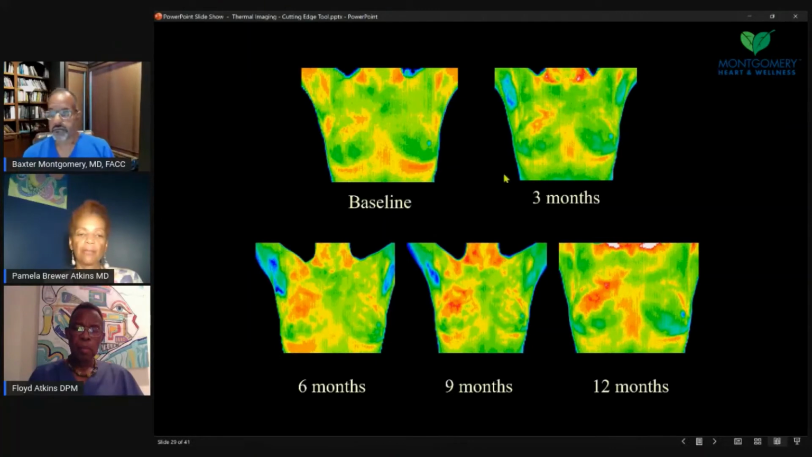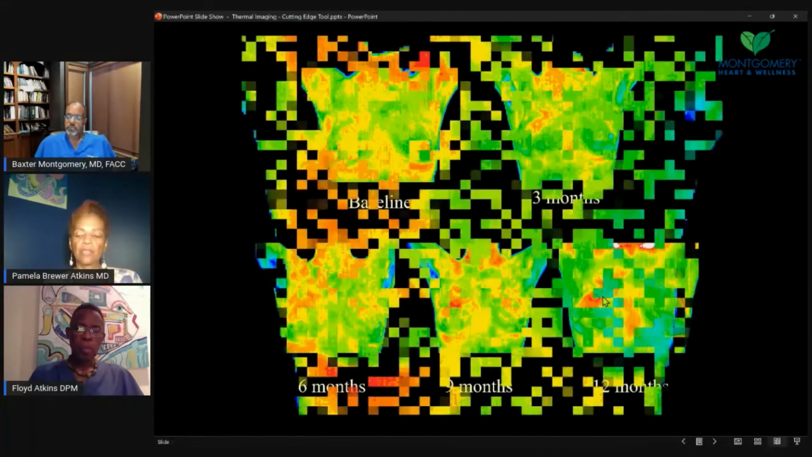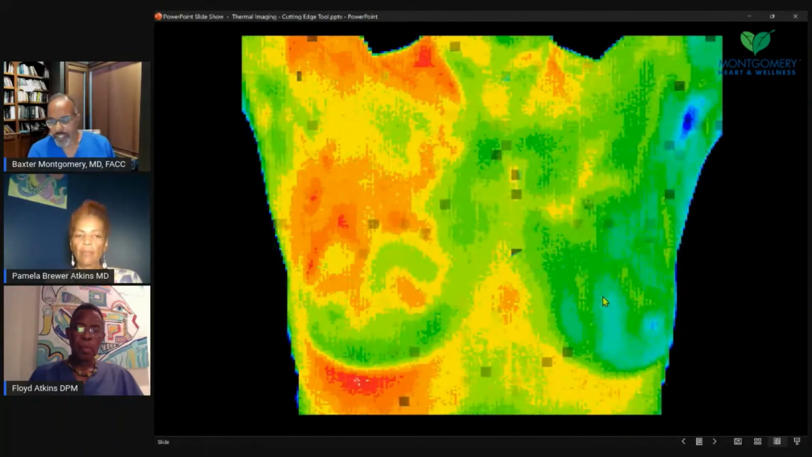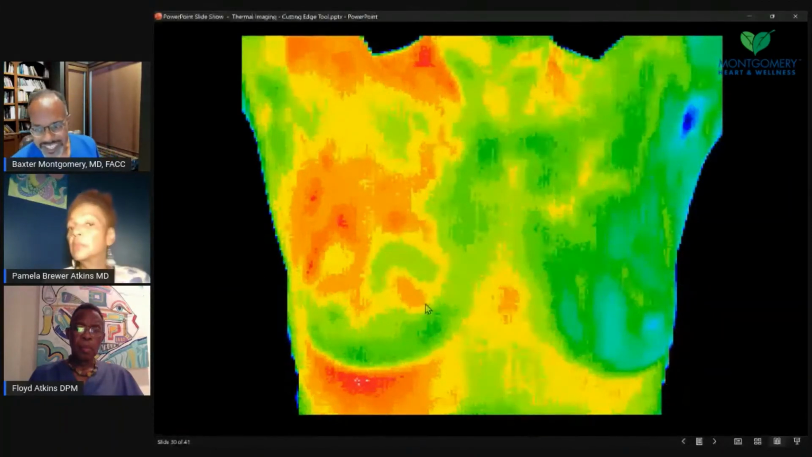In the meantime, the patient kept screening with thermography, and as you see, it increased. By the time of the 12 months, a biopsy was recommended. The mammogram was finally showing some kind of density, and this person was diagnosed with breast cancer. This is before 12 months.